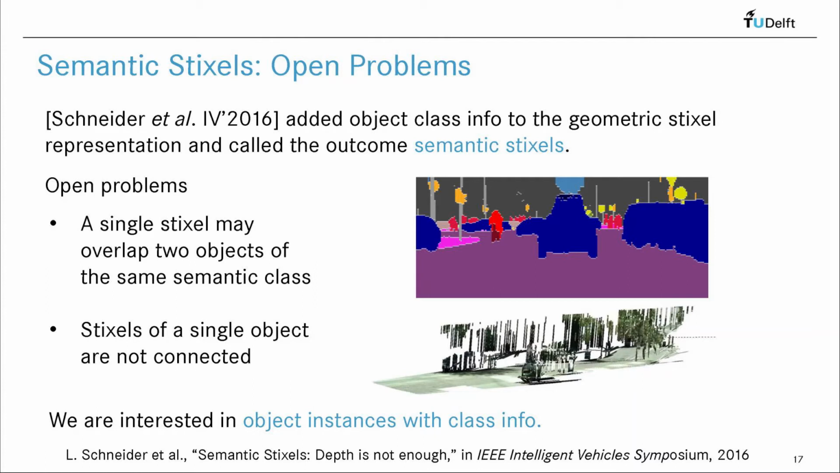Schneider and others added object class label to the geometric Stixel representation and called the outcome semantic Stixels. Still, open problems with this representation remained: a single Stixel may overlap two objects of the same semantic class, and Stixels of a single object are not connected.